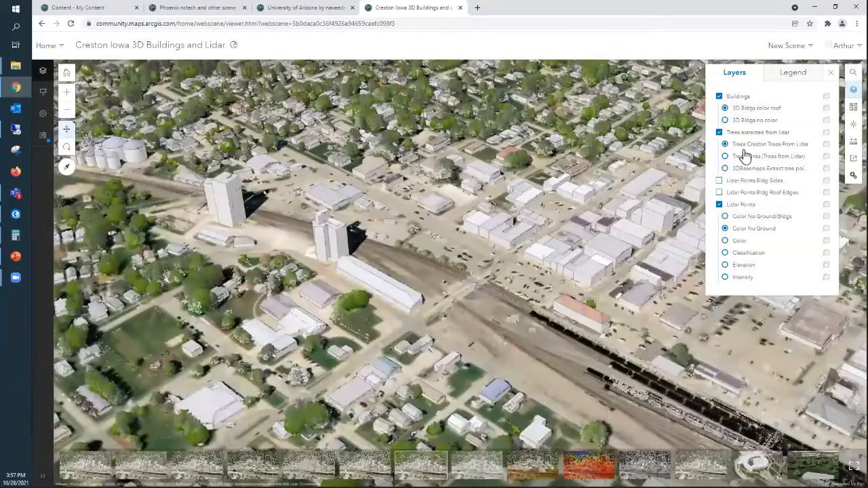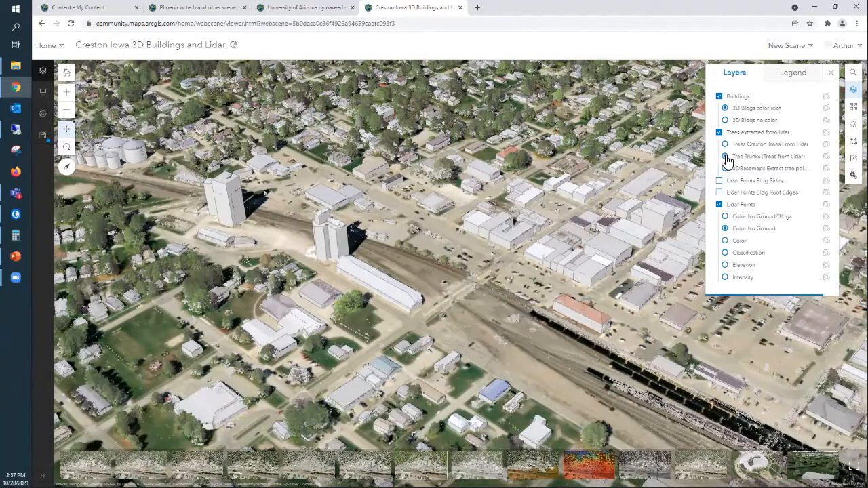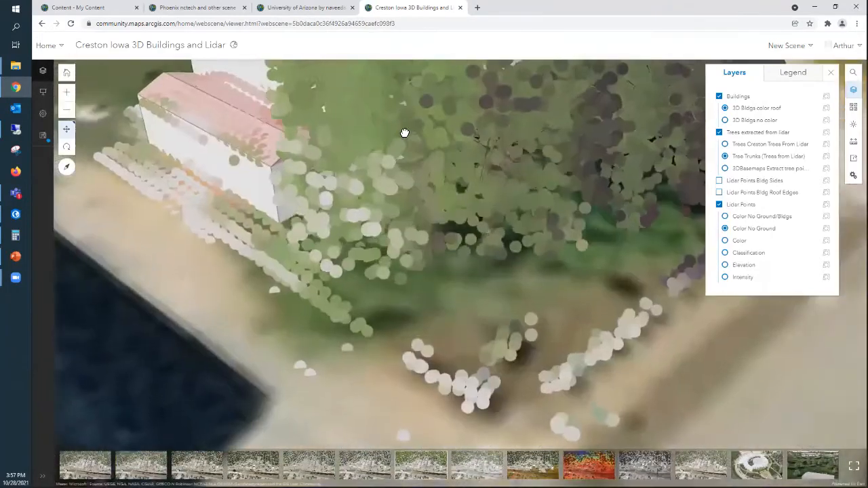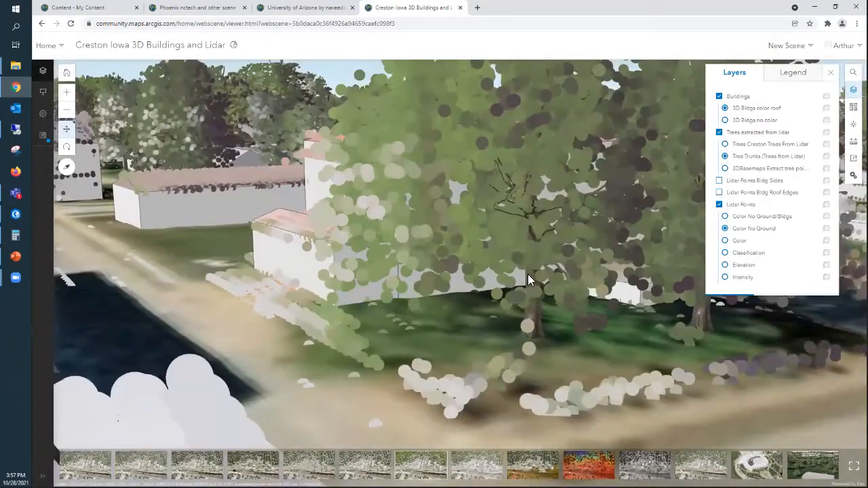The other way you can represent trees is just by having the trees actually with trunks. So if we turn on the trunks, you can see that there's actually trunks here. So what I've done is taken those same 3D trees that I had before, like this,